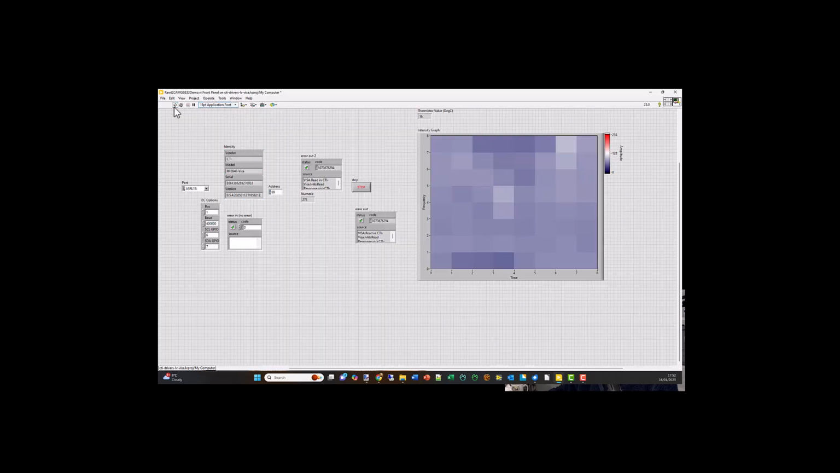So, button on that, stick my thumb on that. It's doing something, don't know what it's doing. Interesting. It's one of those things, it looks vaguely right, but not quite right.